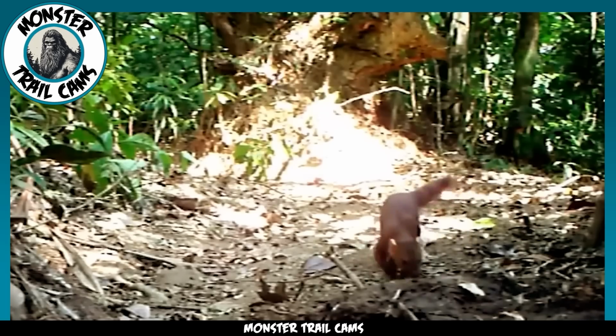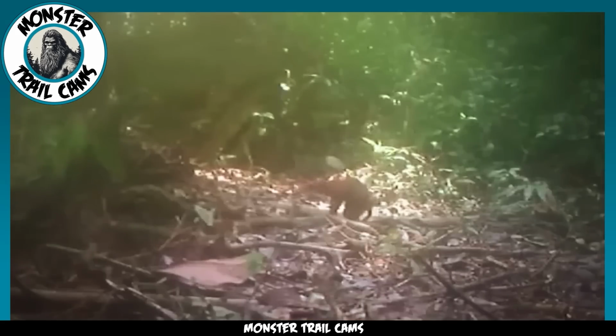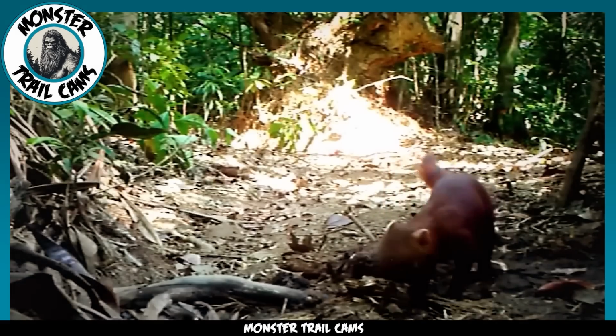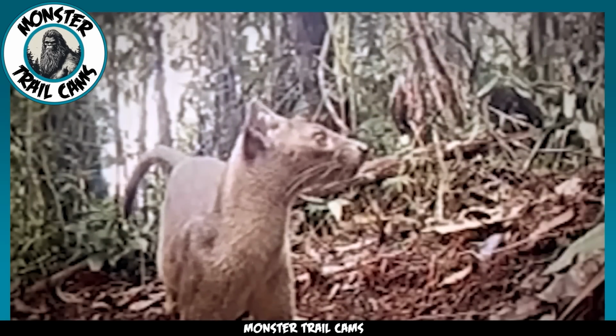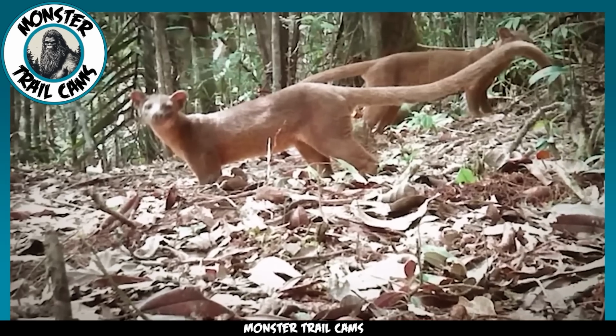Next, we head to a more exotic location to discuss a creature called a fossa. It is the largest carnivore on the island of Madagascar. It is reddish-brown in color and exhibits an extremely long tail. If you were to compare it to a North American mammal, I would say it resembles a small cougar. However, these creatures are only found in Madagascar, or so we thought.